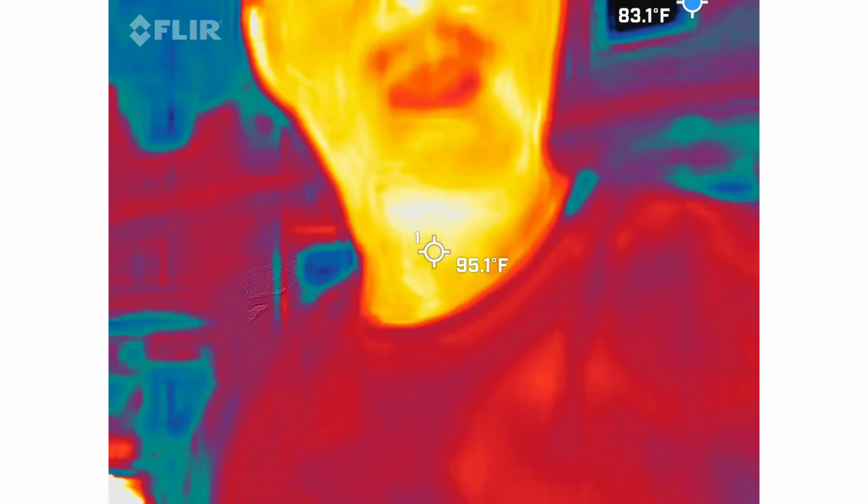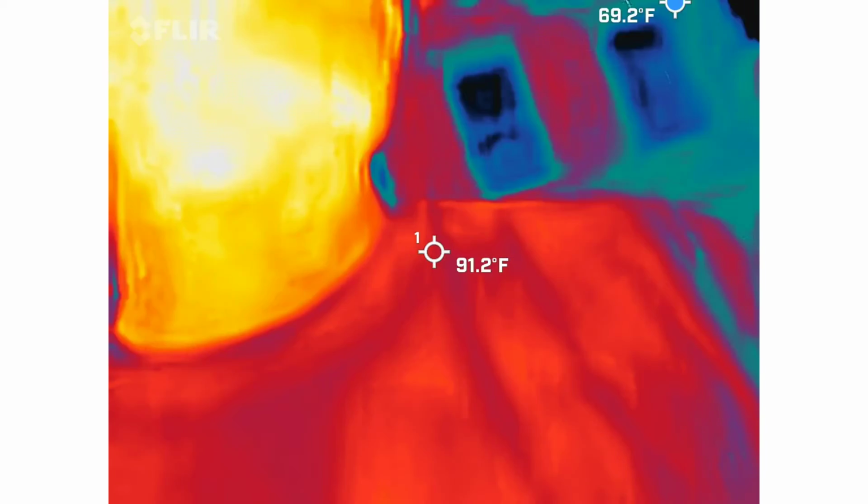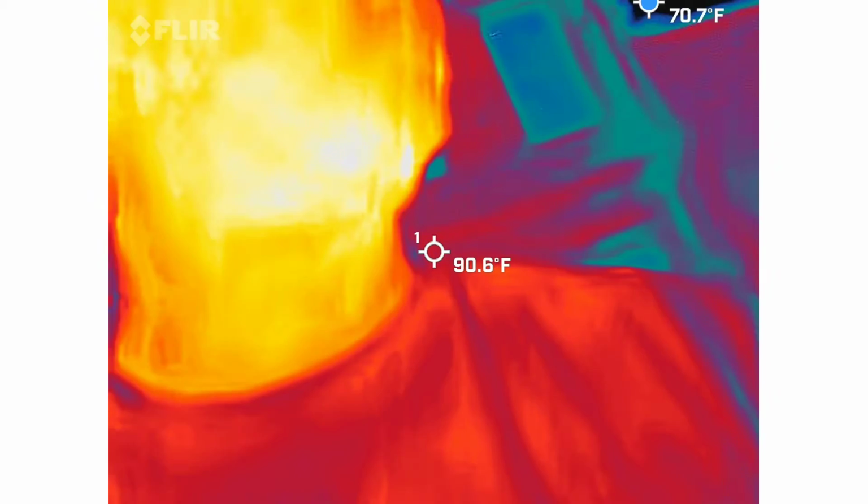So, with that said, this is a thermal imaging camera. So you guys should be able to see me in there. I'm the red, orange, and yellow guy. And this is actually going to work out really well tonight. Sorry, but I'm the hottest thing inside the picture right now. So it's just going to work out.